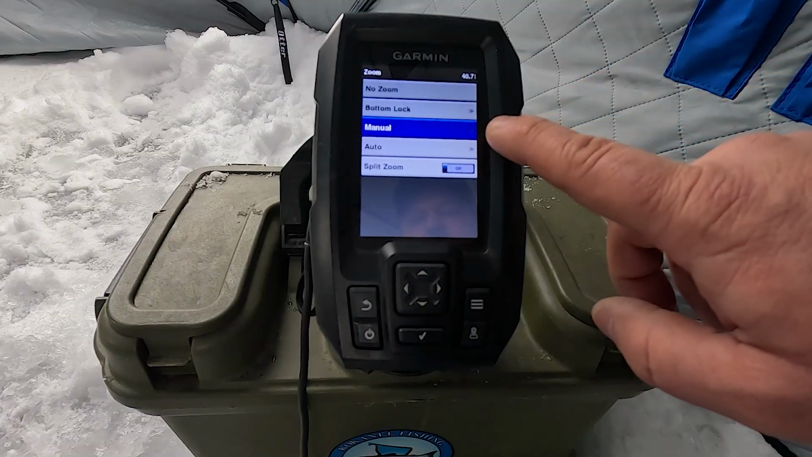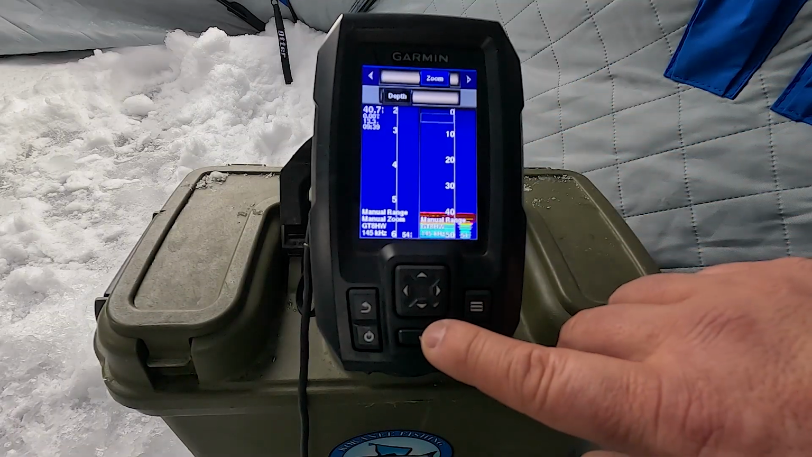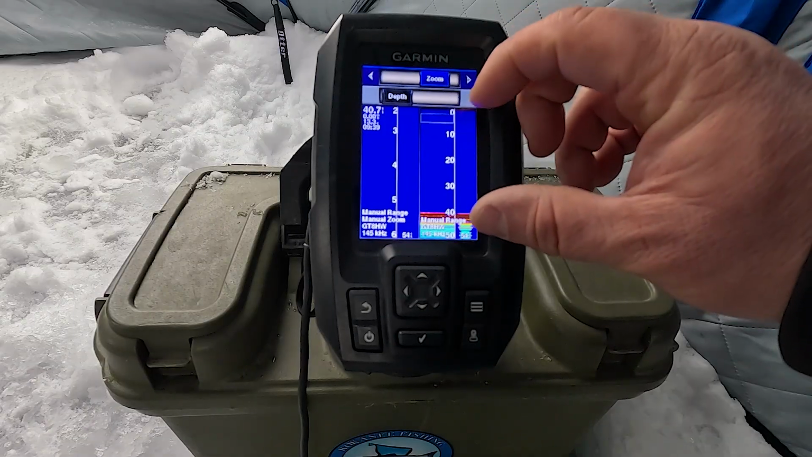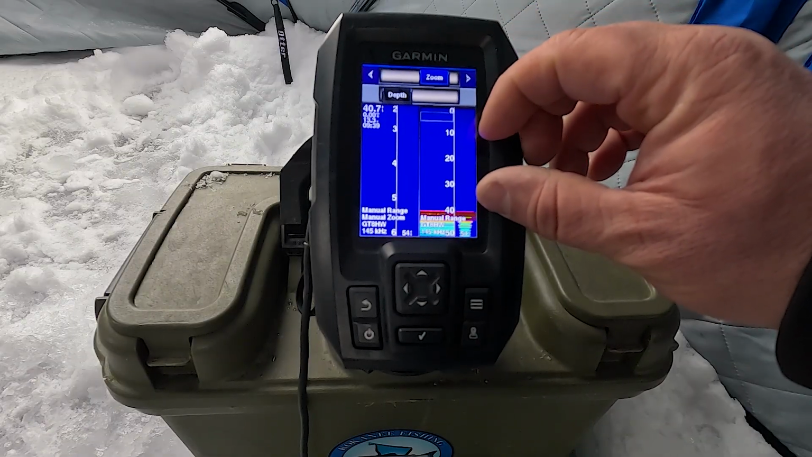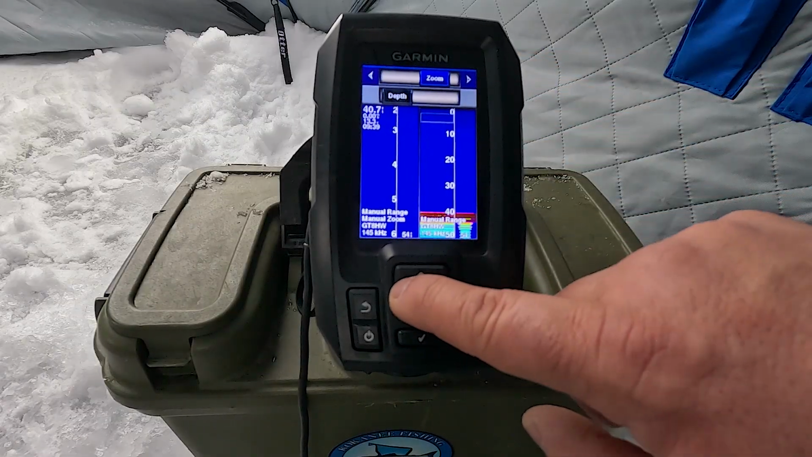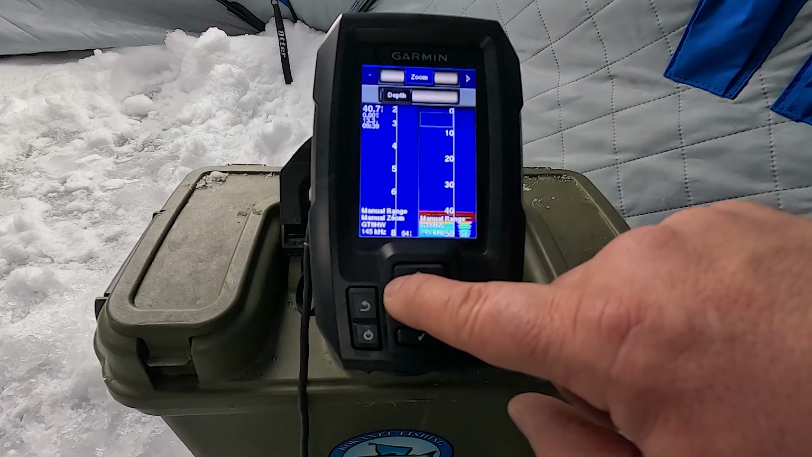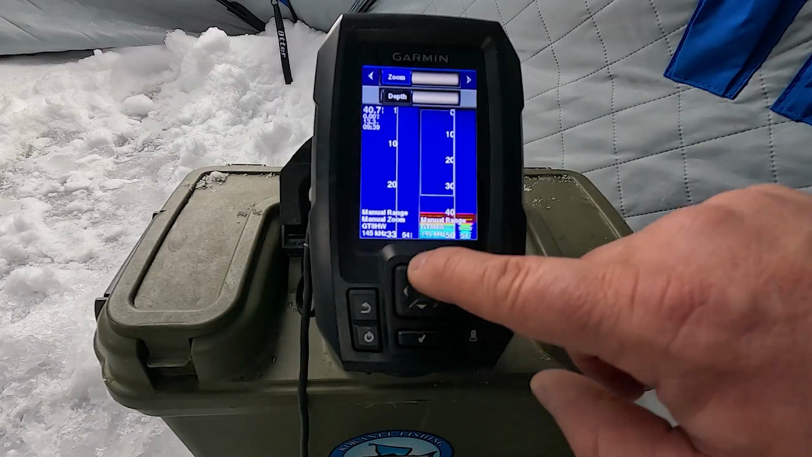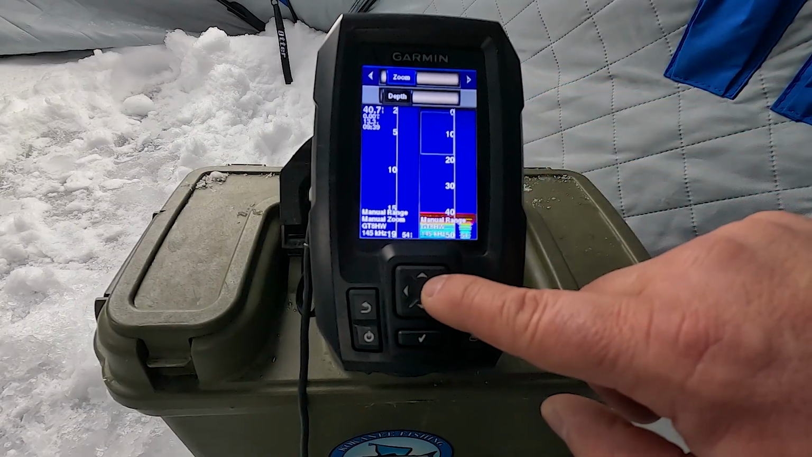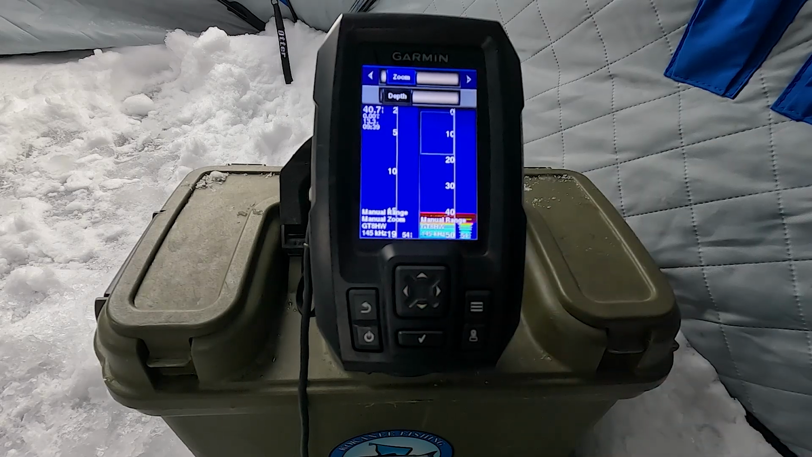Manual zoom is great. If you're fishing a deeper lake and you're fishing for kokanee, you can actually select your range in the water column that you want to fish. Up here you have zoom and depth. You can zoom a wider surface, so you can open it up. You can narrow that down a bit.